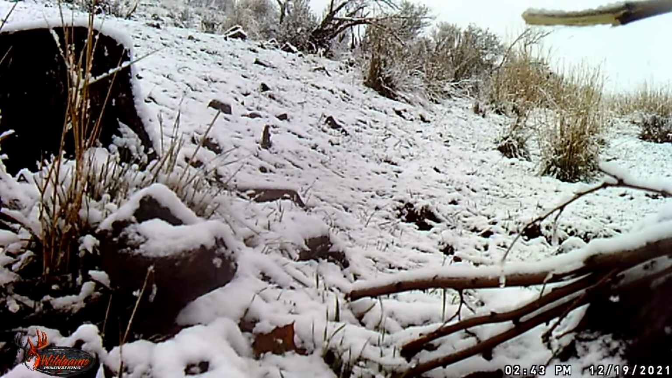See that pheasant up at the top on the left behind that stump? Oh, you missed him.